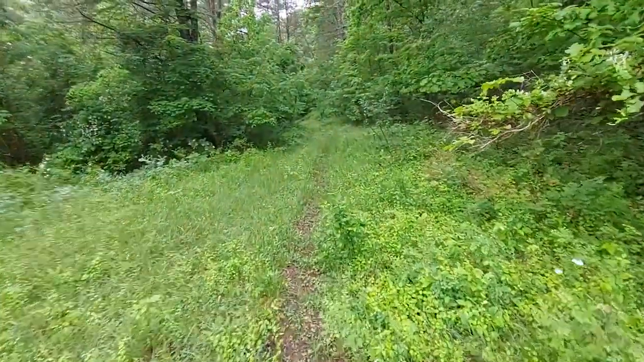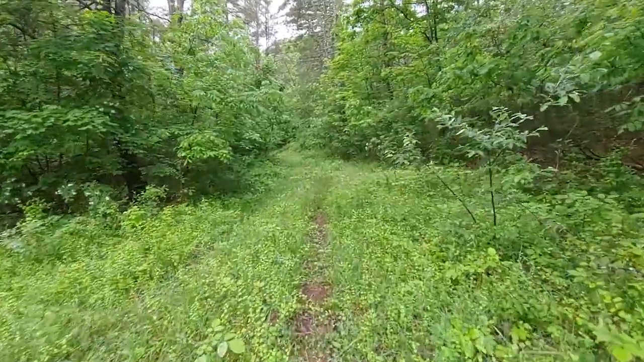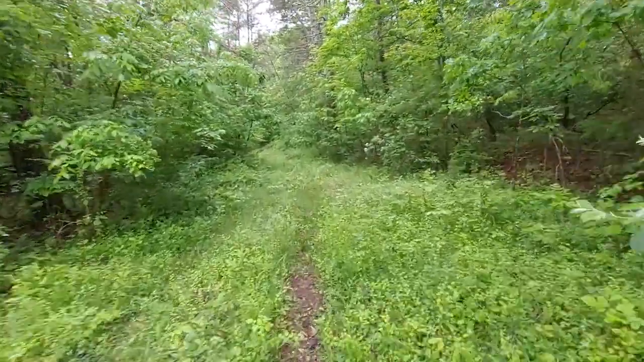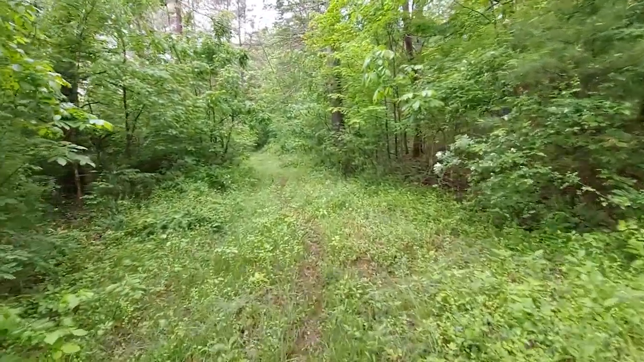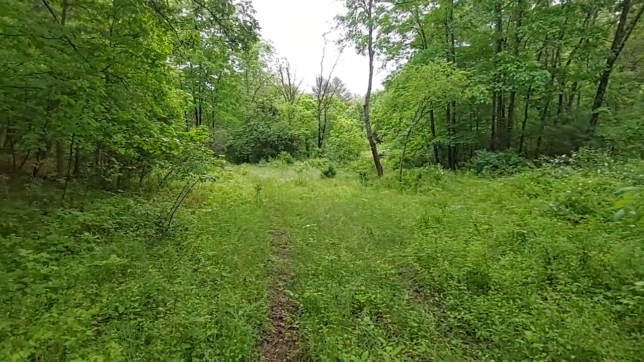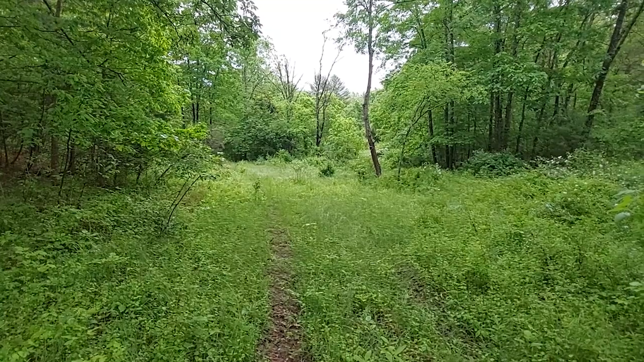All right, so I'm headed to my last property, which is much larger than this one. I've got, I think, 7 cameras set on it. I really like this property though. I've been on both of these, the one I'm going to and this one, for about the same amount of time, but I've made some tremendous memories back here hunting with my dad. I've become very good friends with the landowner.